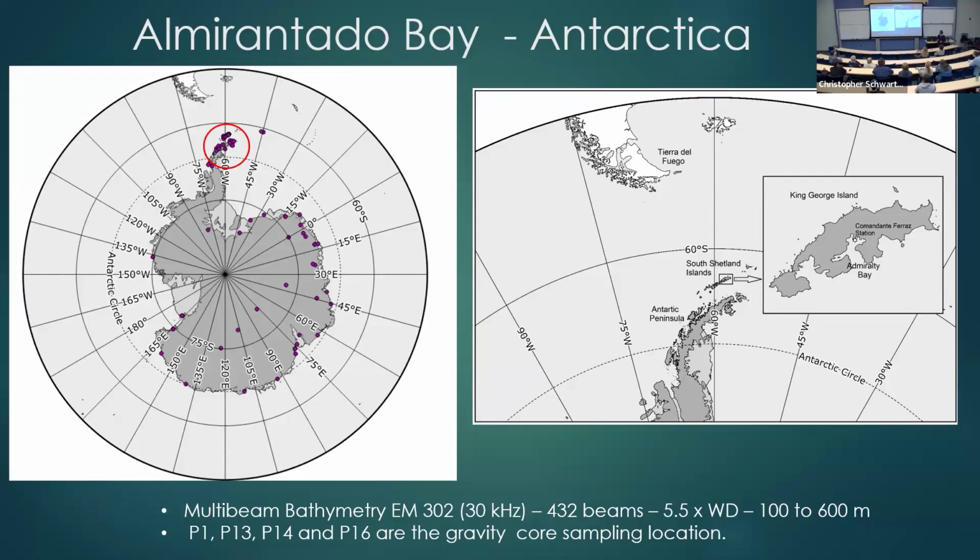It was a study based on movement of glaciers and dating glaciers and so on. And they used a multi-beam, 30 kilohertz, and water depths from 100 to 600 meters in the bay here. And we actually acquired many piston cores there. It was a very good analysis of the piston cores.